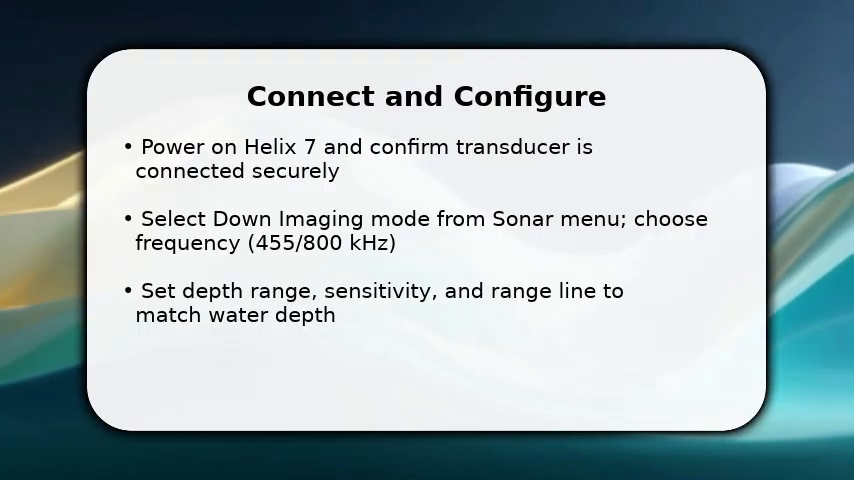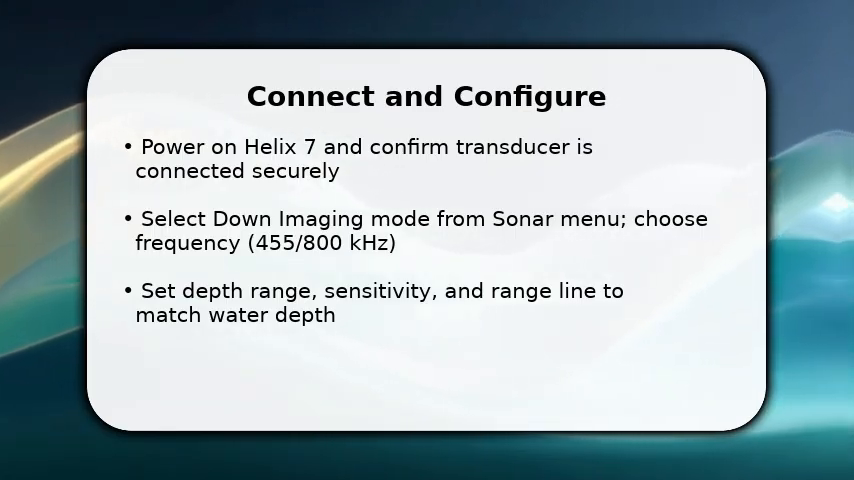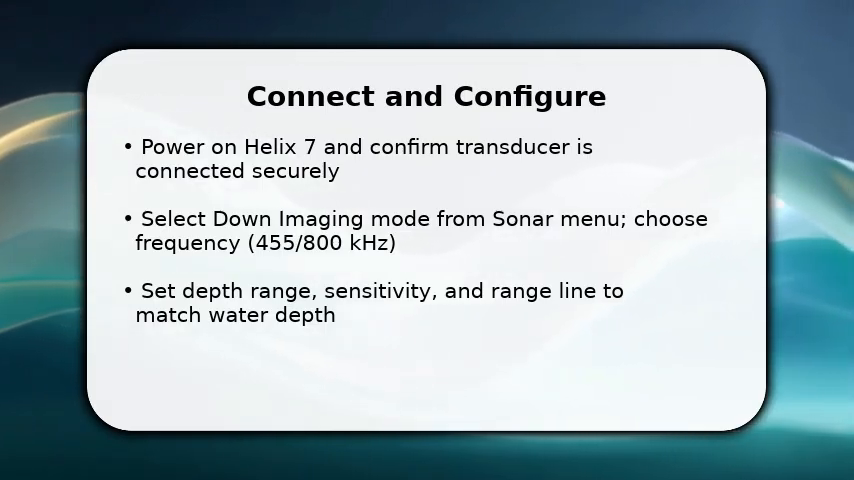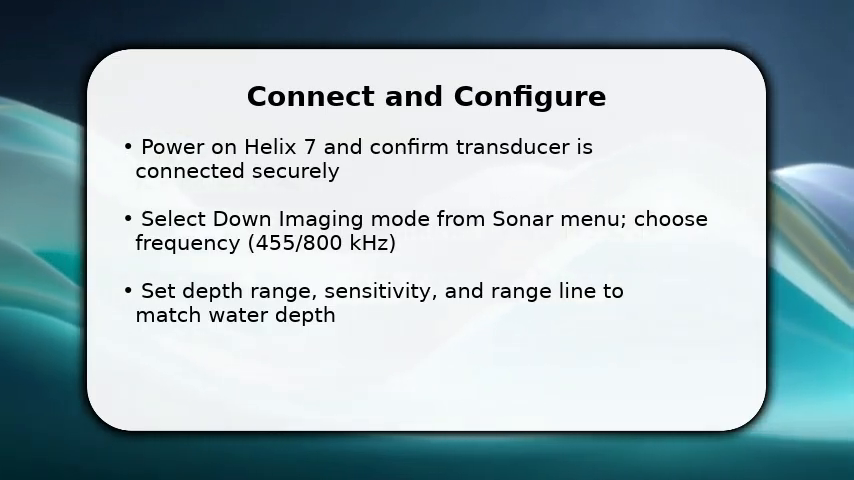You start by powering the Helix 7 and confirming the transducer connection. This ensures consistent acoustic return. Once done, tap sonar and switch to down imaging because the unit uses different beam patterns than traditional chirp. Make sure to choose the frequency that suits structure detail versus range.